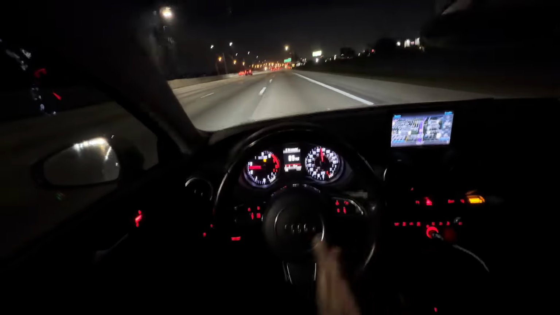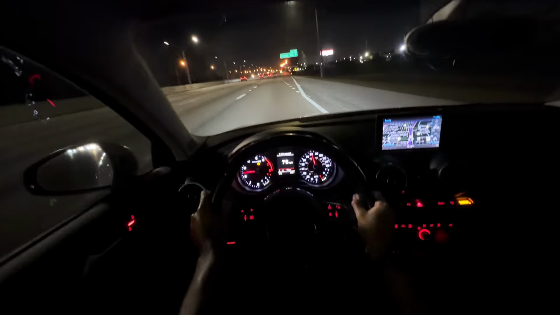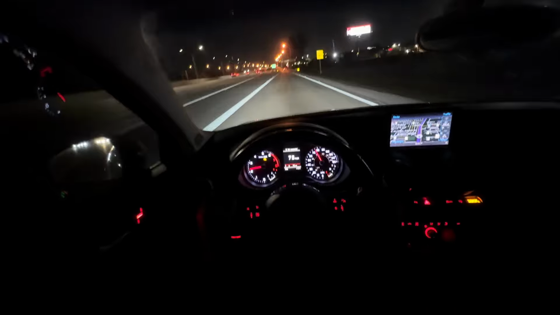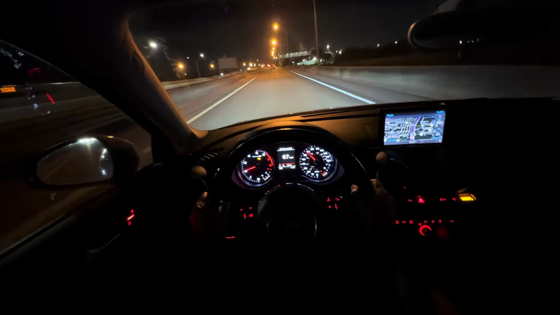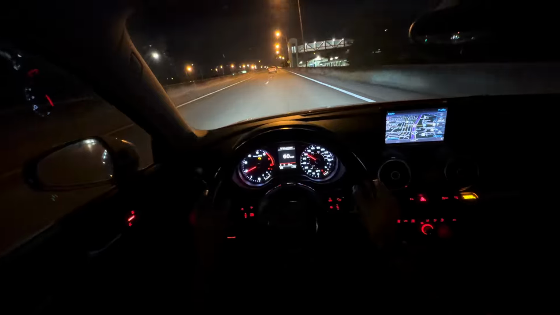Damn, this car a push, bro. Can't wait to get a tune. Oh my gosh, bro. Tune, downpipe, intake. What else? High pressure fuel pump, upgraded lower pressure fuel pump.